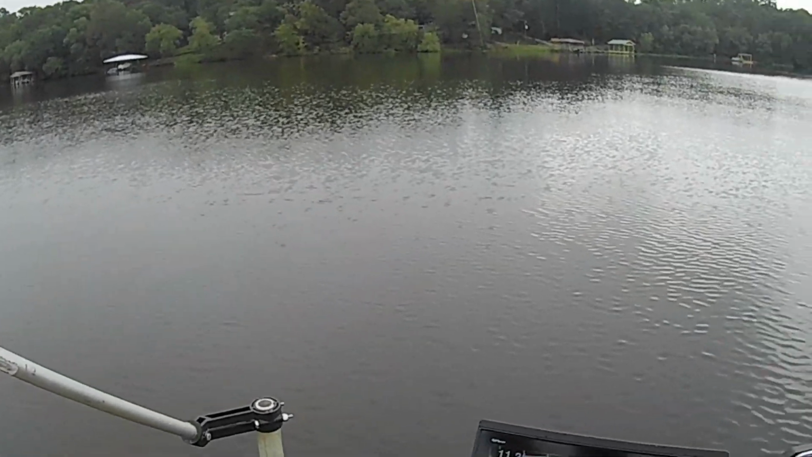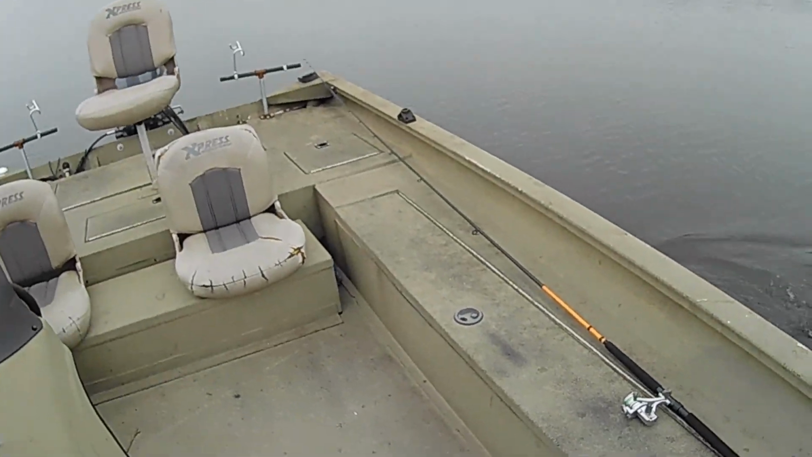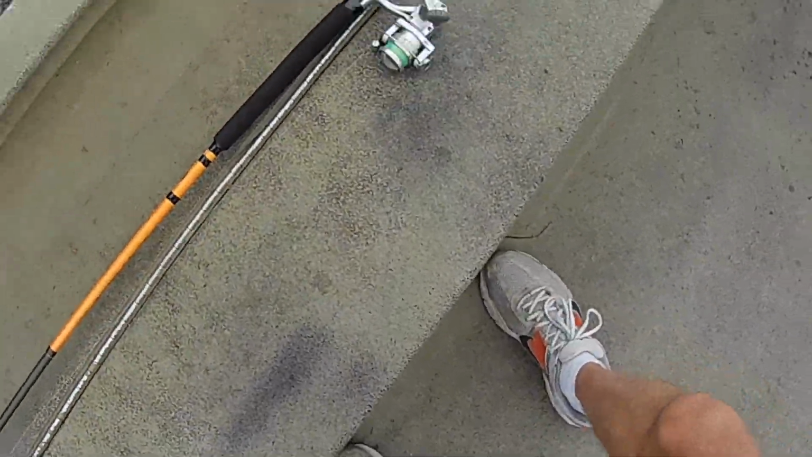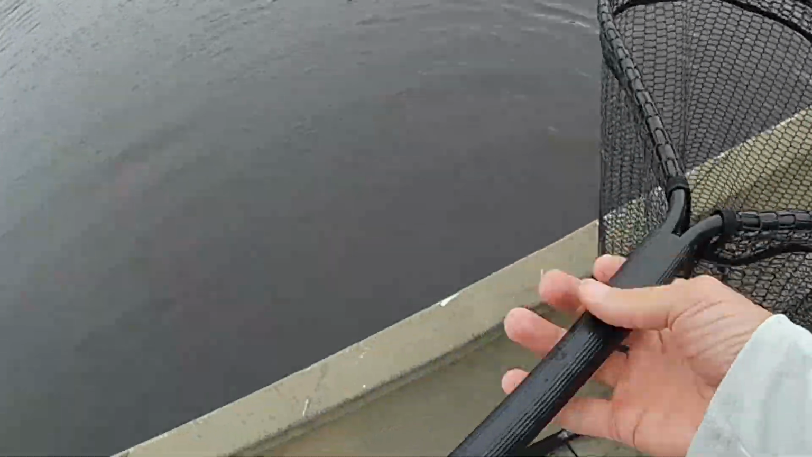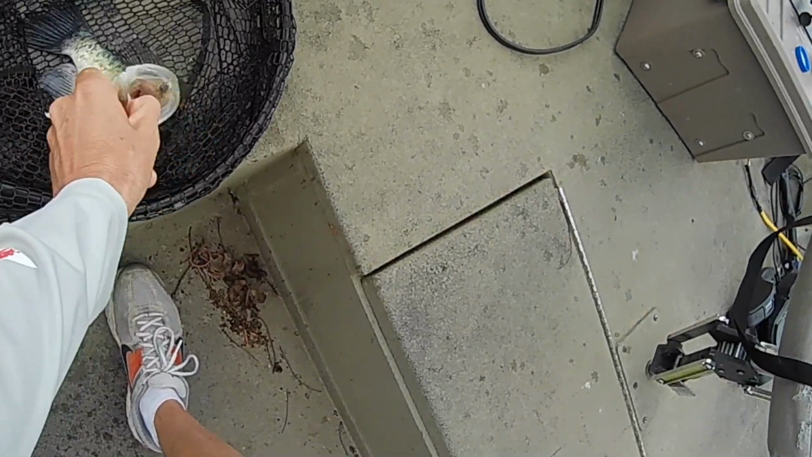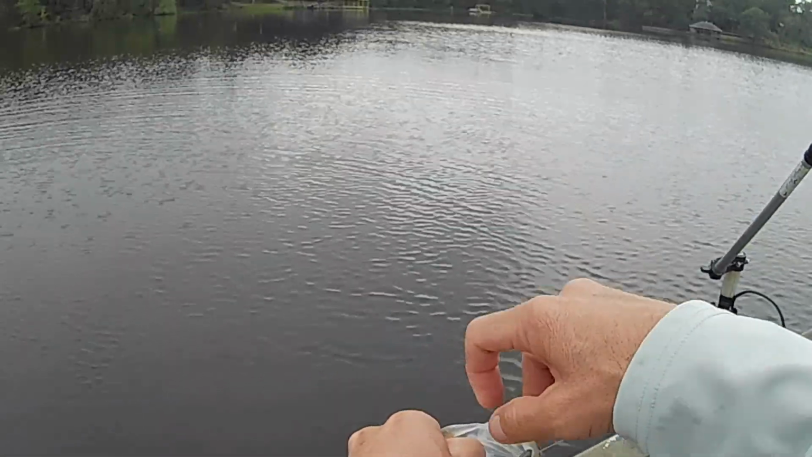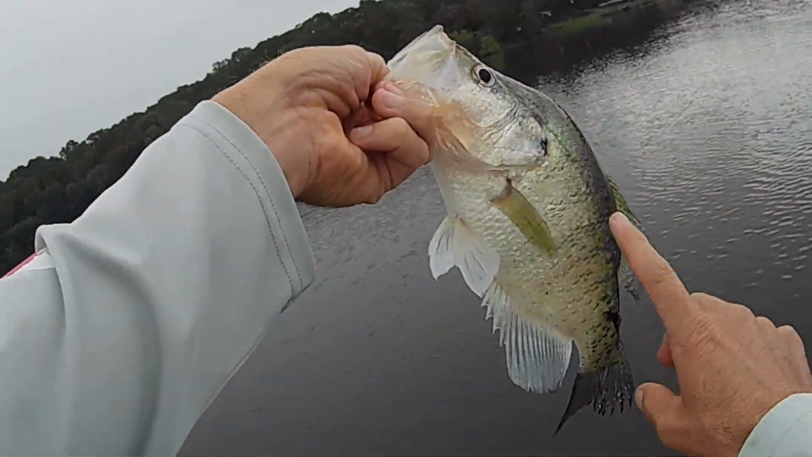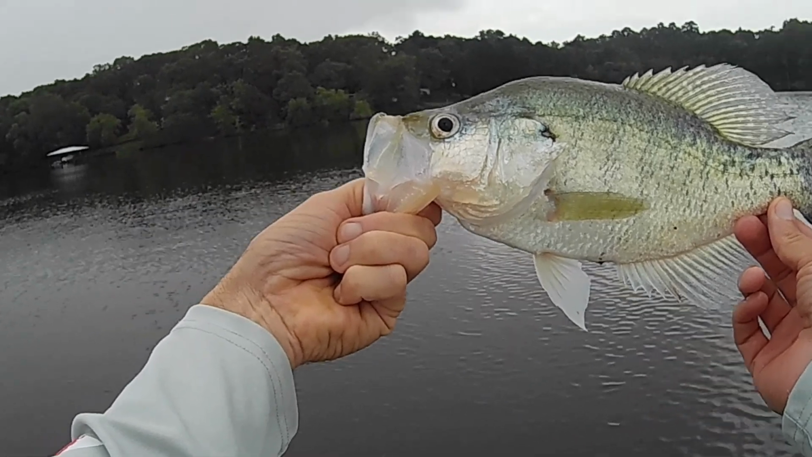I got that one. I got him. Ooh, hey, look at here. Come here, you. Yeah, come here. Oh, yeah, that's a good one. Now, look out now. Oh, what's that kind of bug right there? Another. I got leaves all in my net. Another nice one. Another nice fish right there.